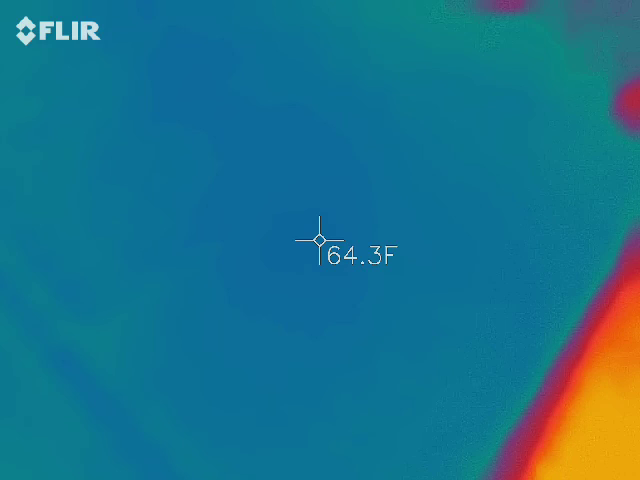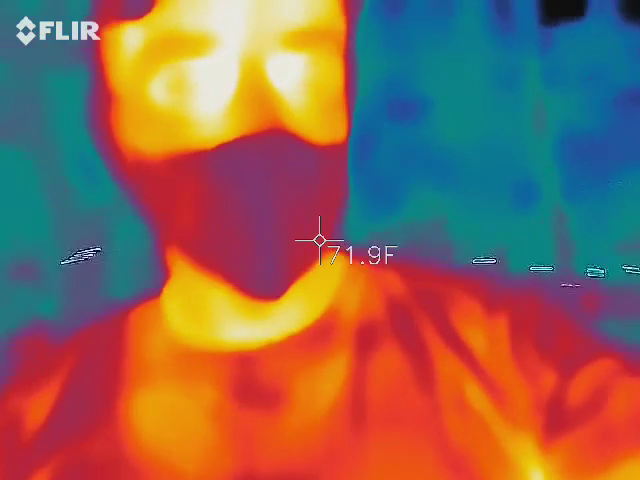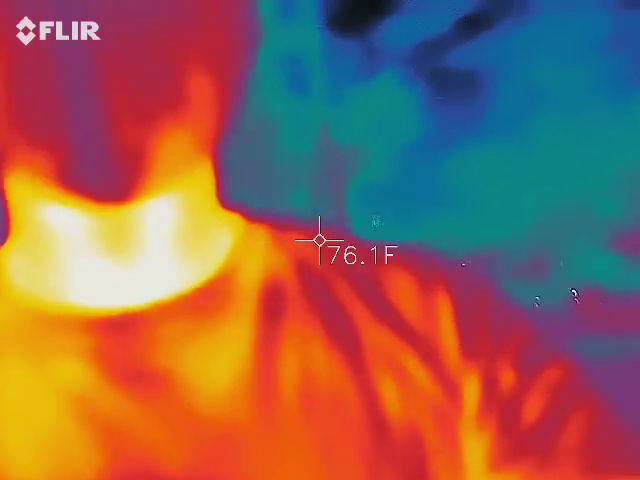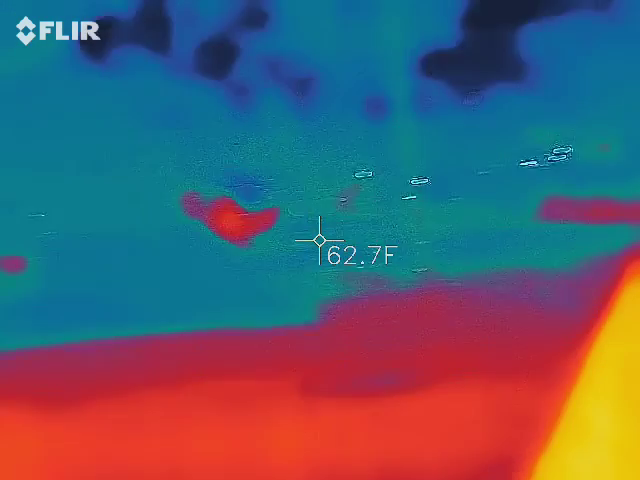So let me go through the quick demonstration so you guys can see what we're looking at on this guy. Everything is in a different color based on heat signature. You should see me in there, orange, red, and yellow. Everything around me should be blue and black, which means those are our colder areas, because my skin temperature is the warmest thing inside the screen. When you take me out of it, it's going to fluctuate. Now you're going to have orange, red, and yellow elsewhere. Does that make sense to everybody?